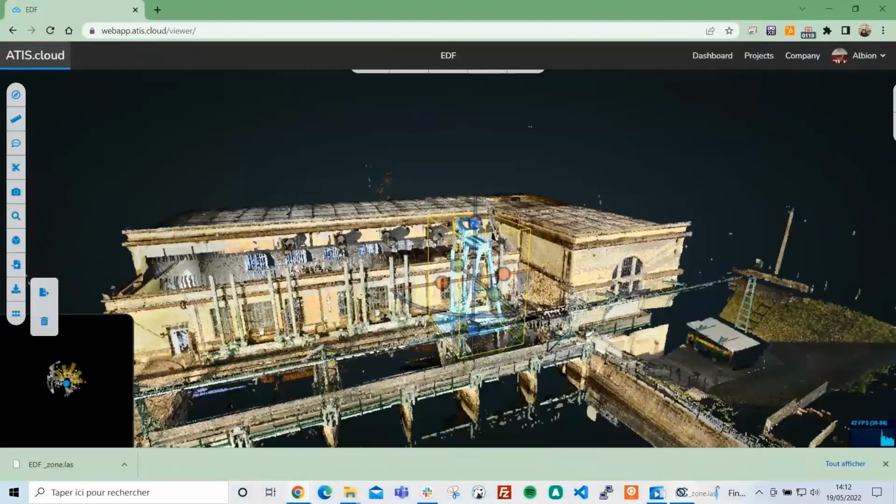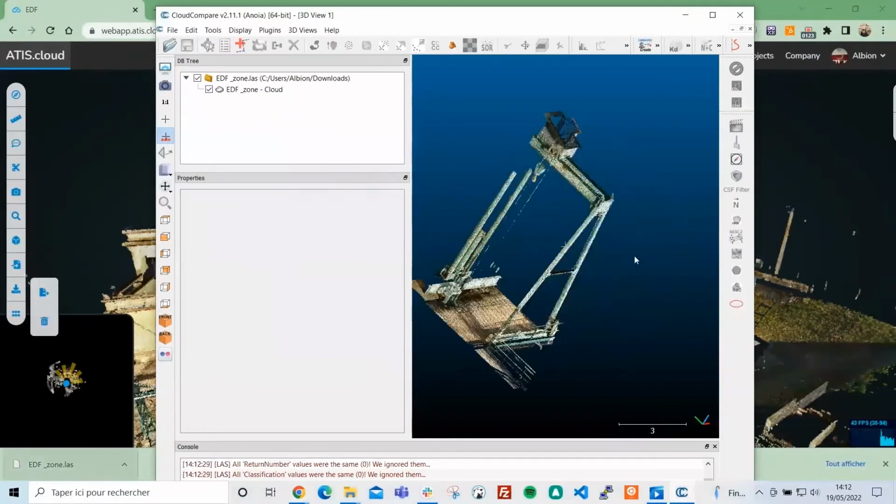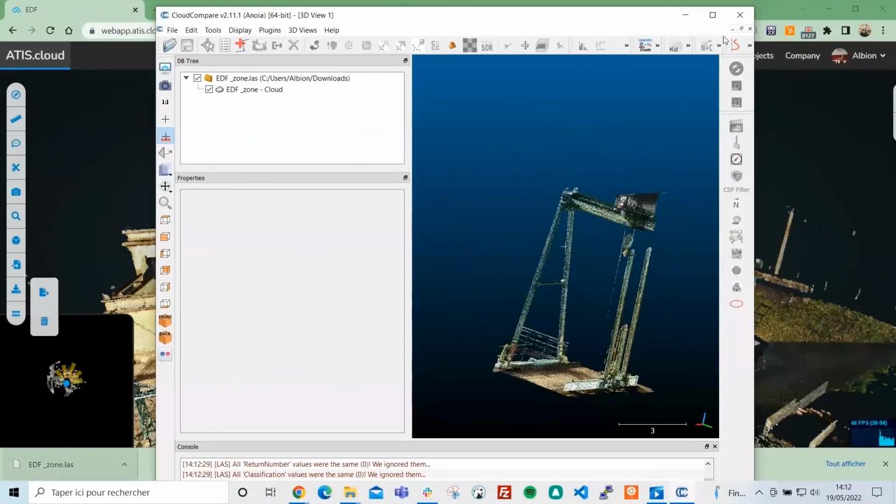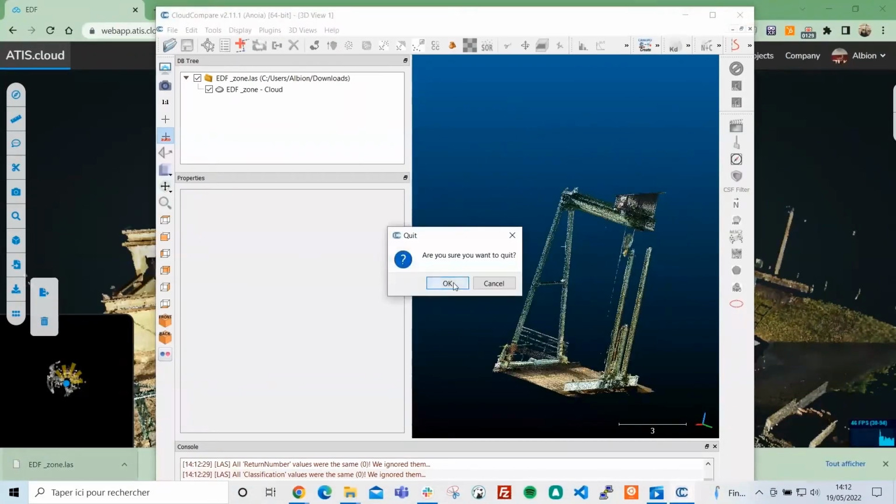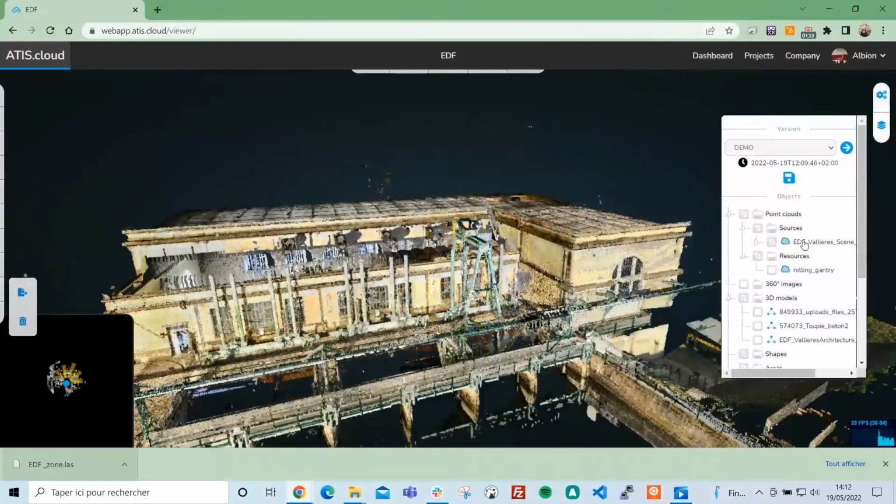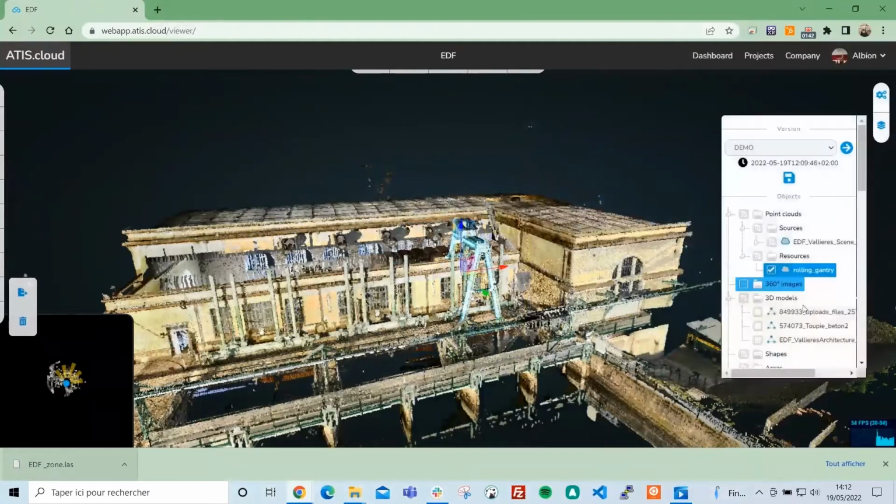So if I open the point cloud that I downloaded, we can see that in less than 30 seconds, I was able to extract the rolling gantry locally. So I can do the modeling. I can put it in any software that I'm used to working with. But also this is very useful for those who do relocation projects and you don't have the BIM model of the piece or the object. So you can extract your data as a point cloud and re-import it in the same project.